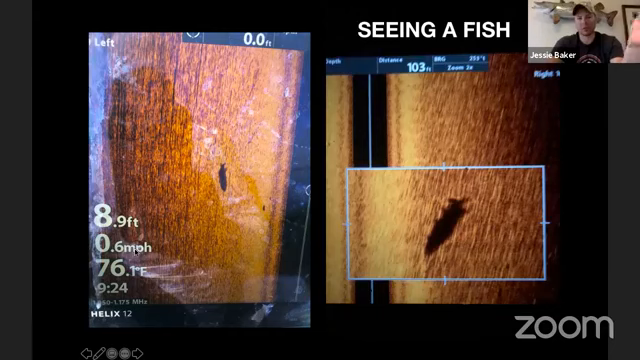8.9 feet of water, 0.6. So I'm casting 76.1, right? So peak of summer, about as warm as the water gets on Green Bay. So you can see this highlighted yellow piece. This one's a little bit harder to see, but right there is our highlighted yellow piece. And then we've obviously got the shadow of our fish.